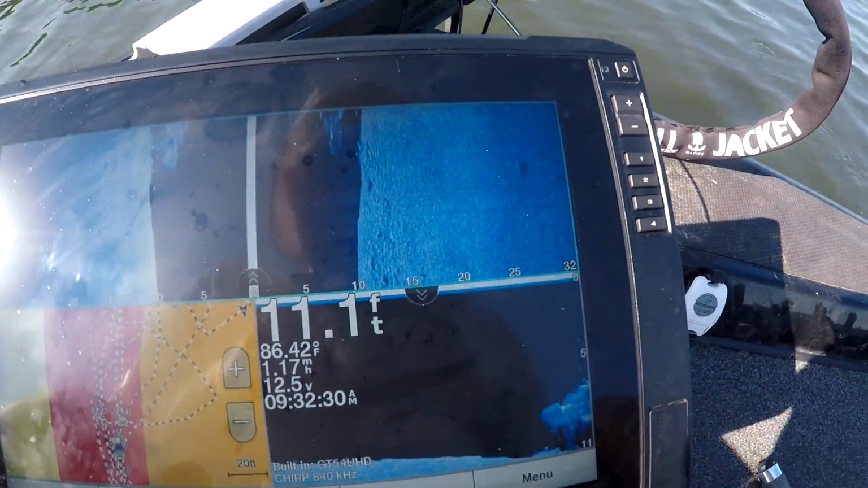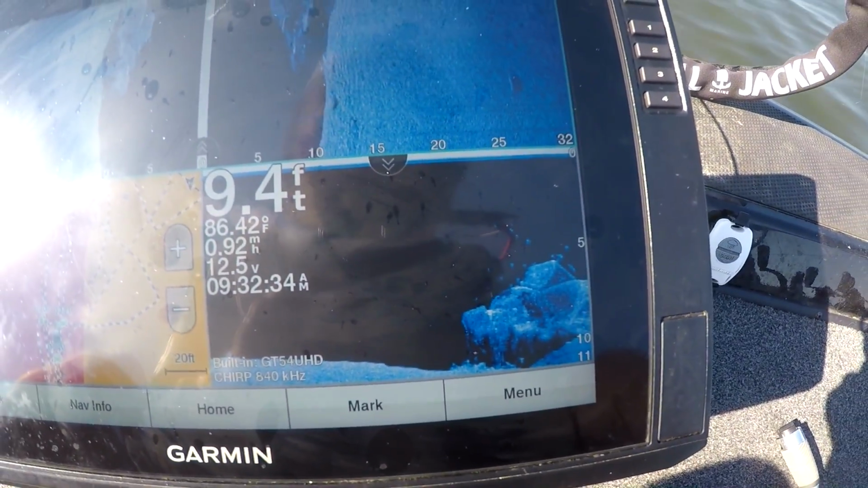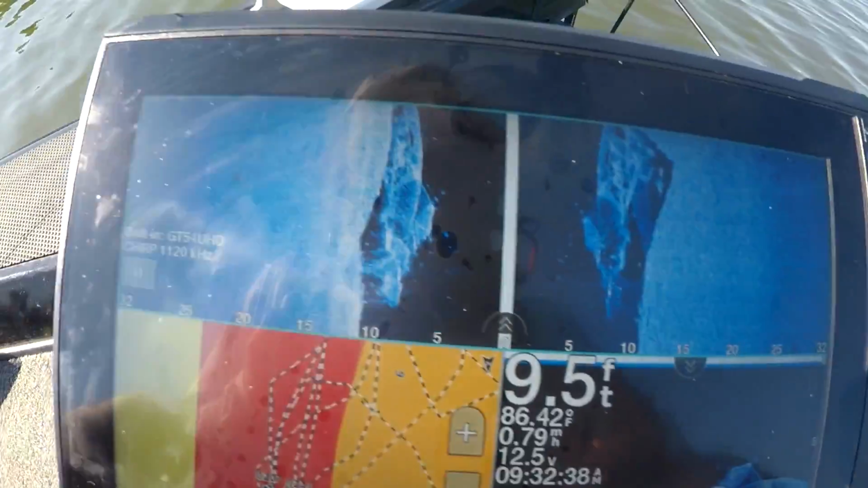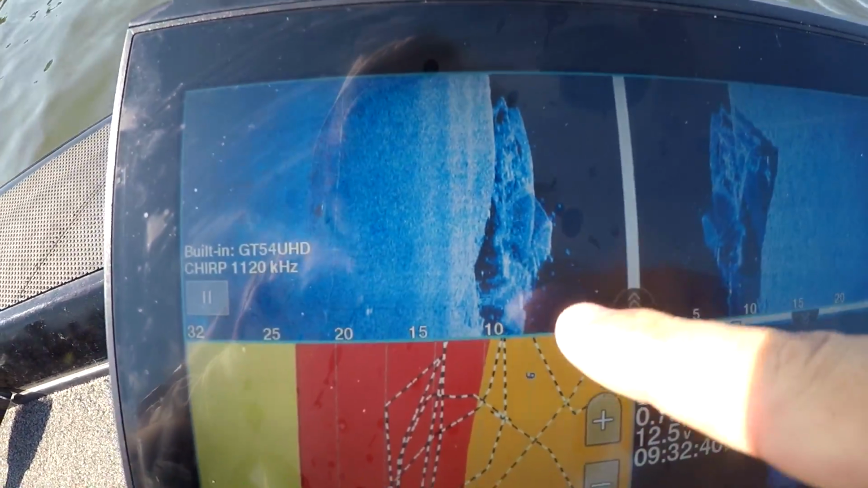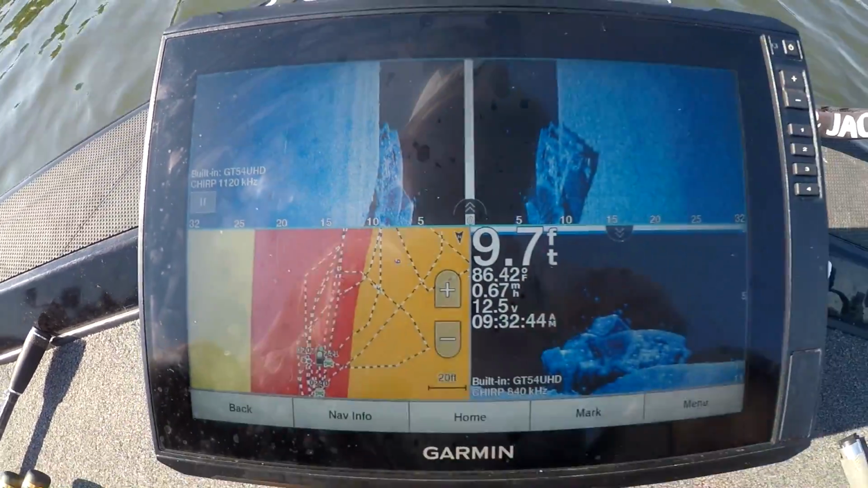Check this out. I didn't really hit it at the right angle, but look at my side imaging. You see the windshield's the front. There's a tire right up here. It's just crazy.